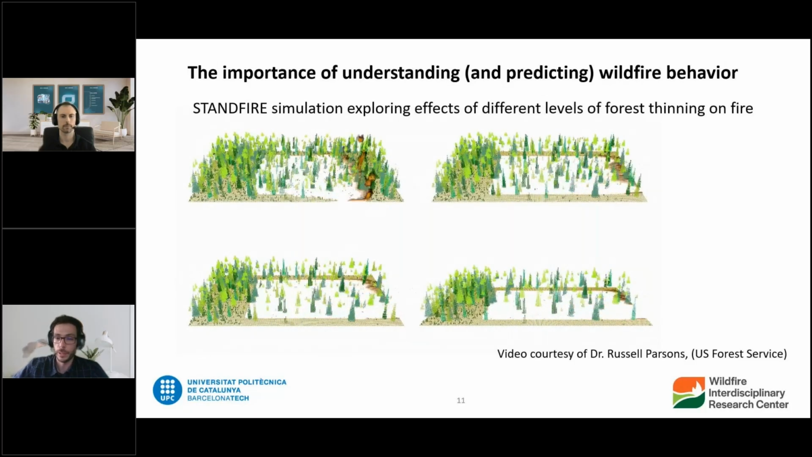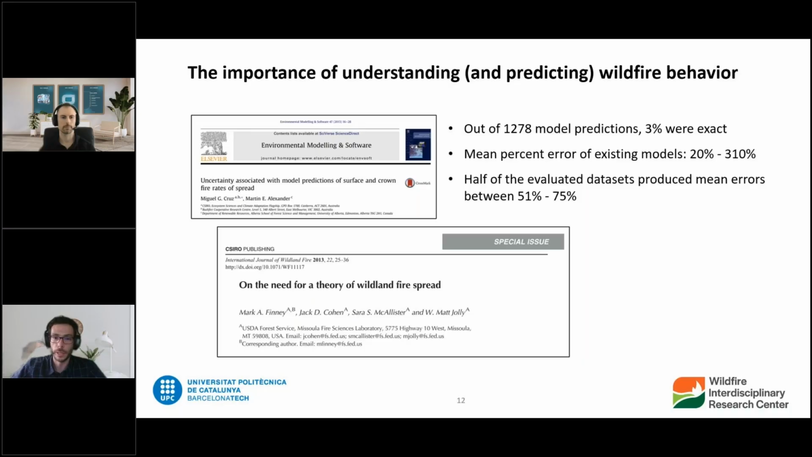We need these models to tell us what difference it may make treating the vegetation in a different way. So depending on how much thinning I do or how much vegetation I remove from a certain place, how is that going to affect the fire behavior? That's useful, for example, to reduce the fire risk around my house, right? In order to be safe, how much vegetation do I need to remove, or do the authorities need to remove? So there is a lot of research, a lot of people working on these topics.